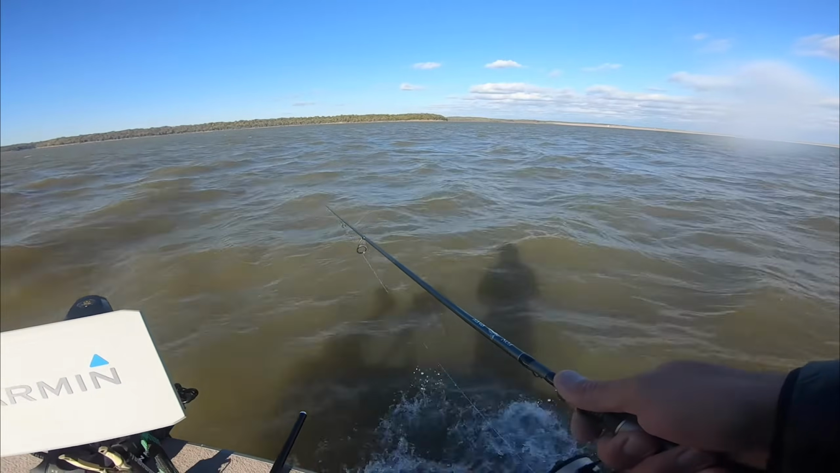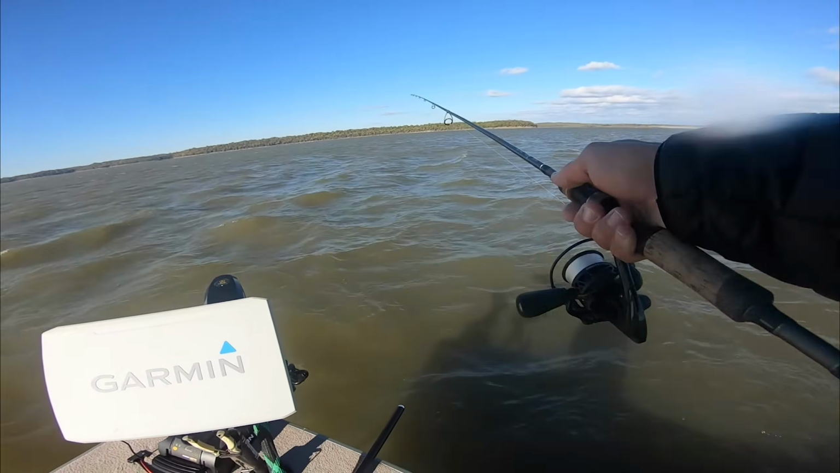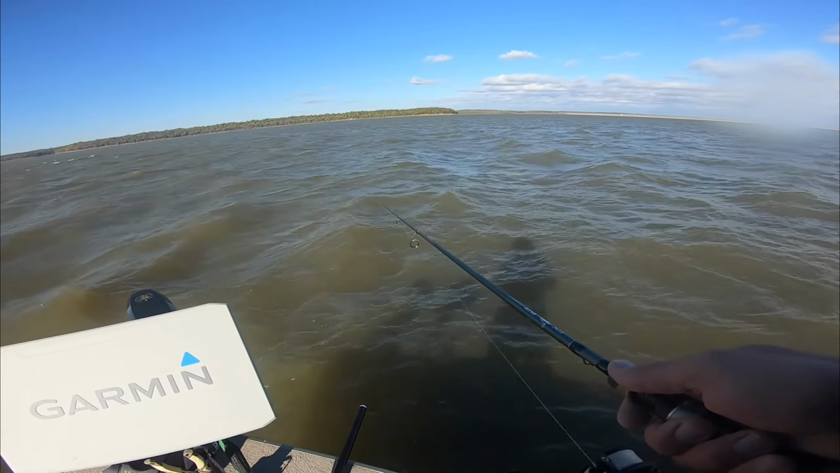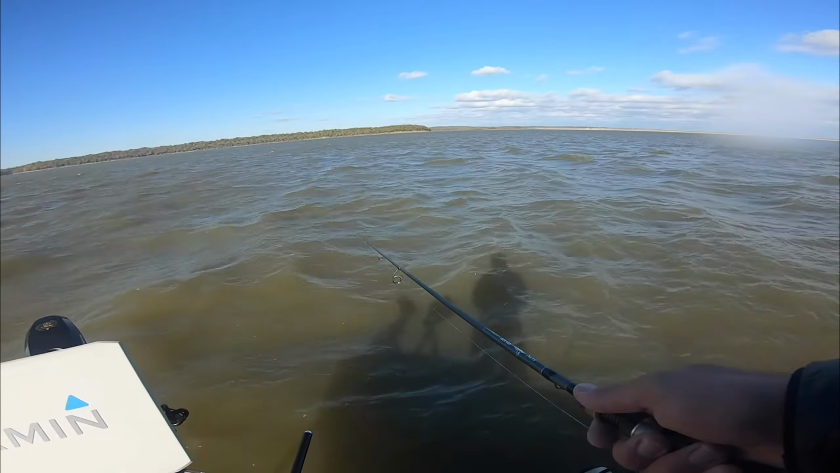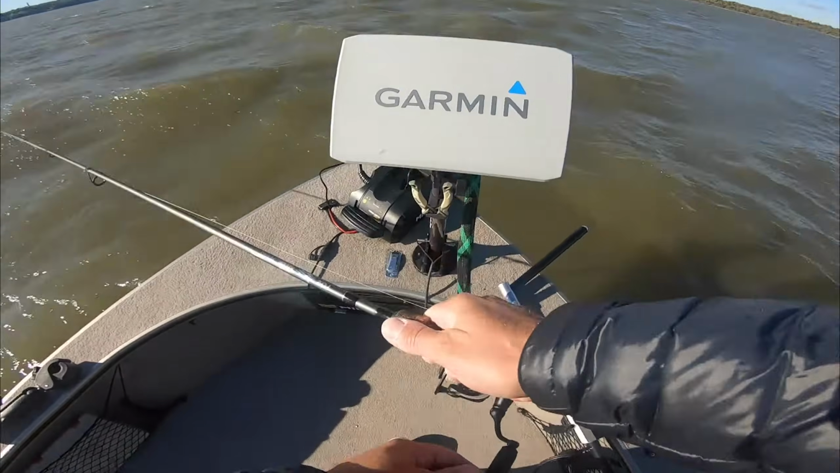So I'm going to throw a LiveScope down here in a second, but the lake is like a washing machine. We've got wind and waves coming from the west and the north. So it's a little treacherous, a little sporty out here today. But I'll tell you what, these are my favorite days because it keeps all the other idiots off the lake.